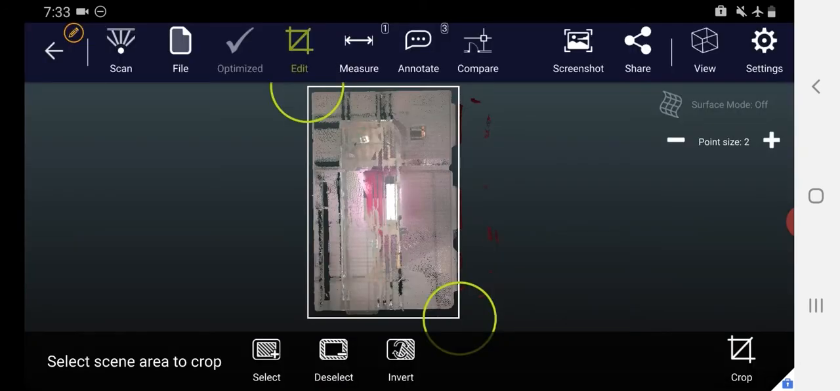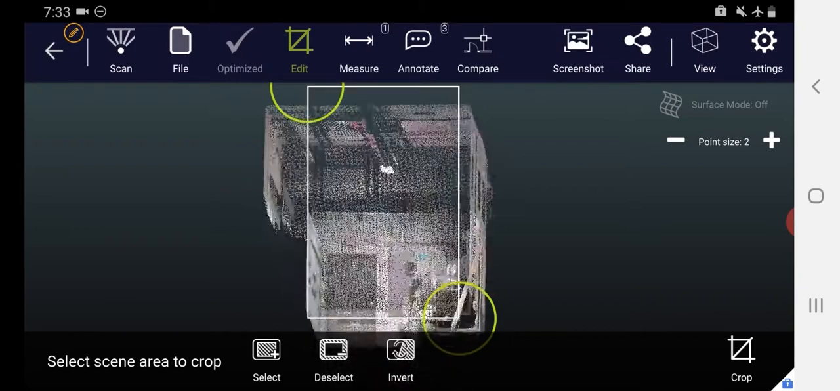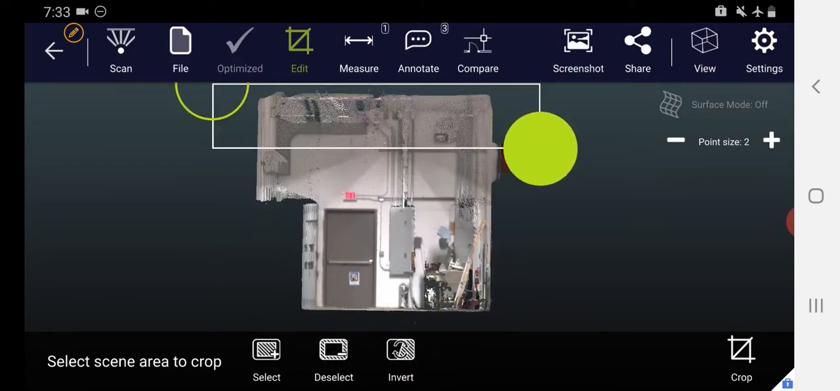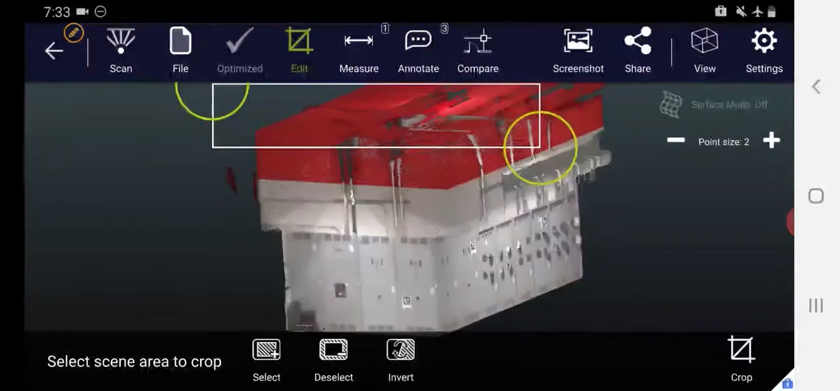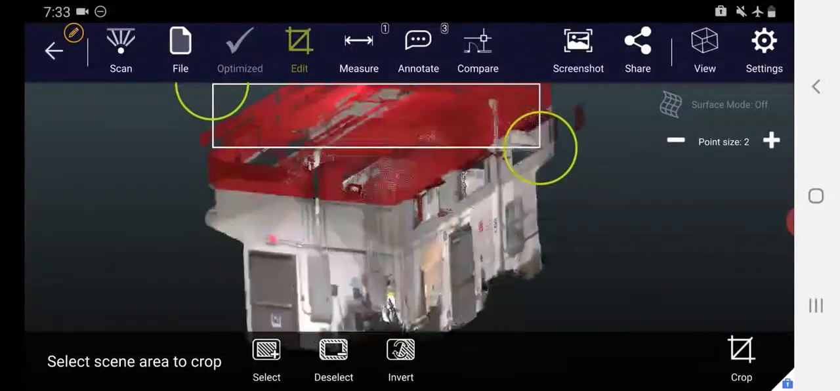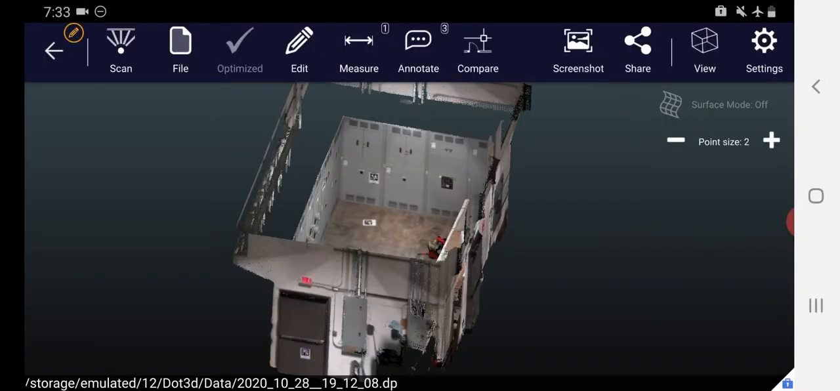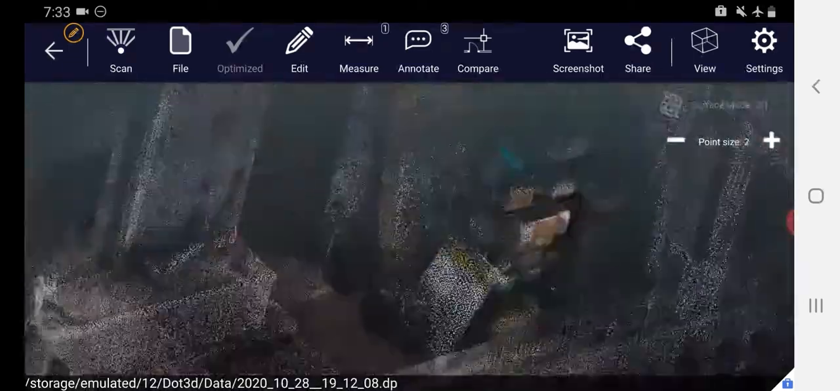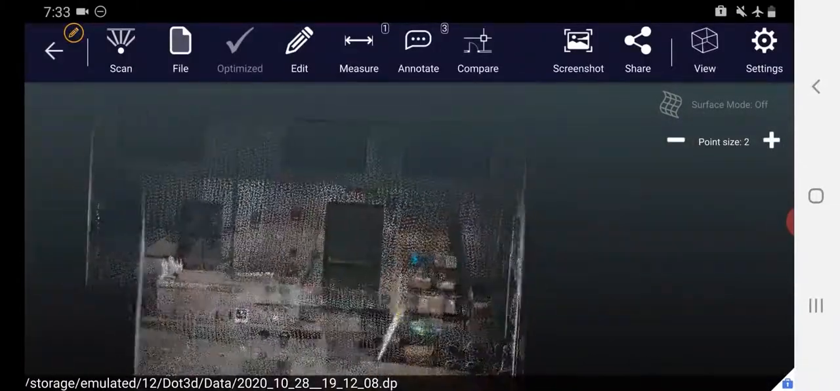If I want to chop the ceiling off, I can go to View, Vantage Point, Side, and just select straight through there. Let's say I want to get rid of all that. Now whatever's red, I'm going to be deleting, and I just press crop on the bottom of my screen. Now we can take a look at our cleaned up cropped data set, and everything looks very nice. I have an even smaller file size.